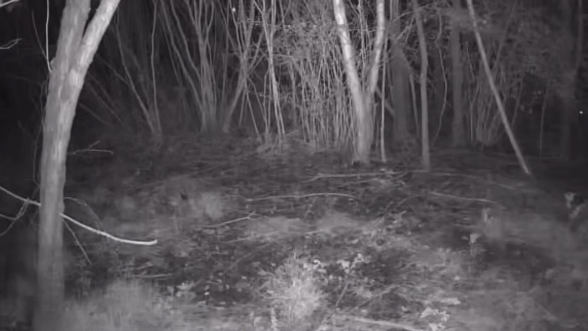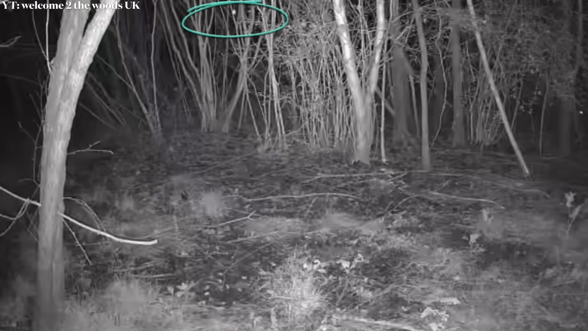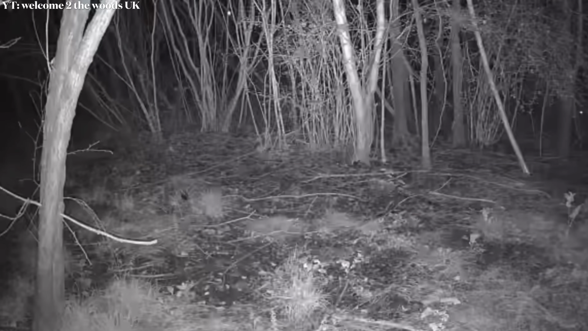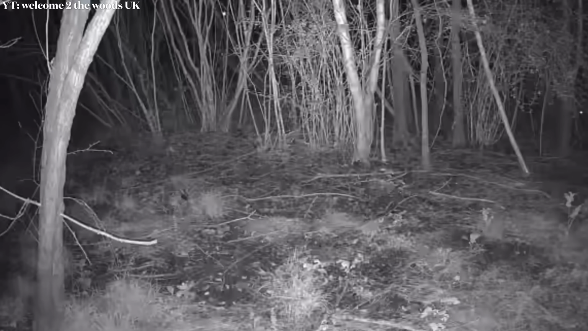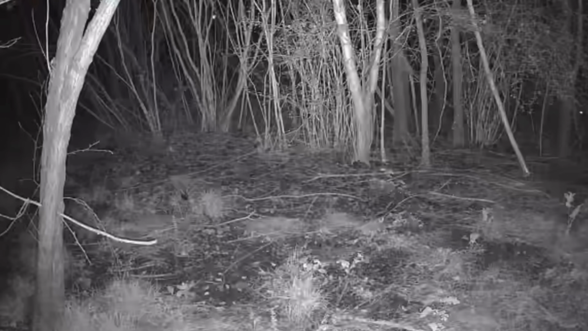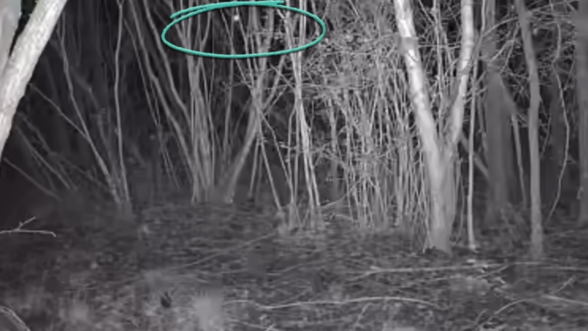But this night, a strange orb is seen illuminating the top of the screen. One night when I was sitting in bed, I had a notification, it pinged on, and then all there was this funny little orb looking thing up to the middle left hand side. He says, initially I brushed this off as just a bug or some weird anomaly in the camera.